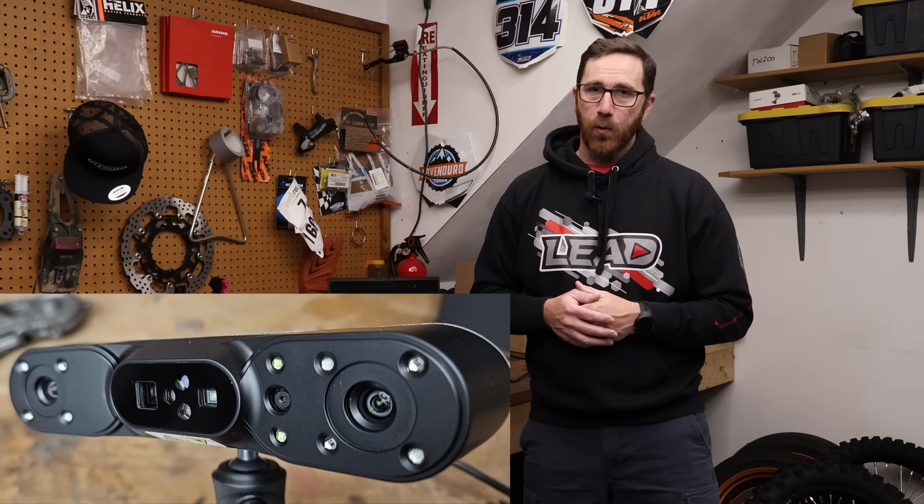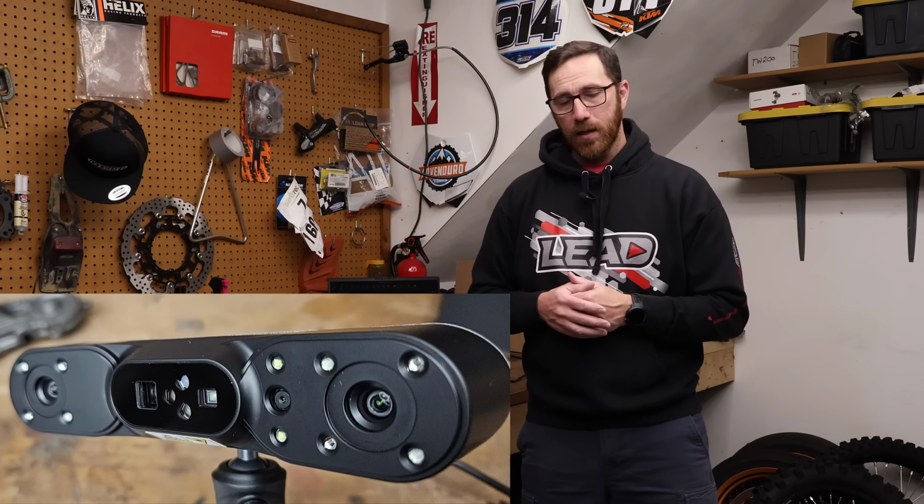Hey everyone, this is Matt with Learn Everything About Design, and in today's video, we're looking at the new Revopoint POP 4 3D scanner. So I have had this scanner sitting next to my desk for at least a couple of weeks now, and I've hesitated to make a video on it.